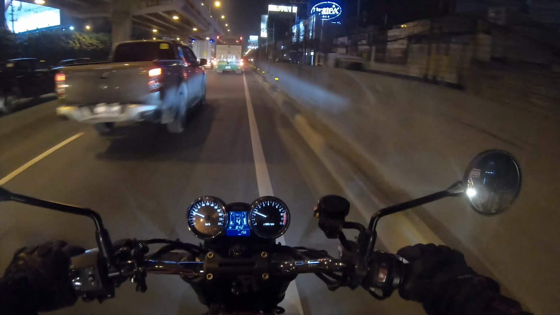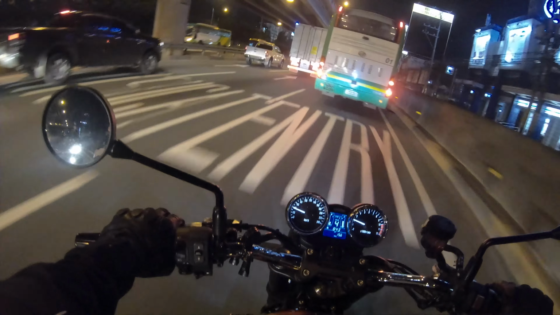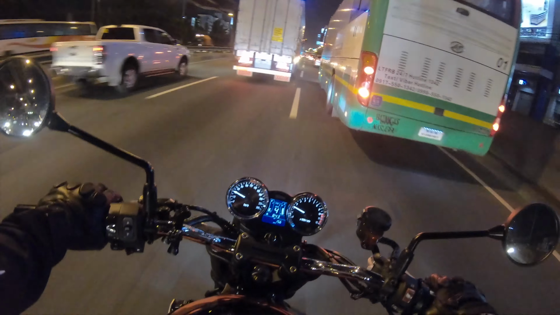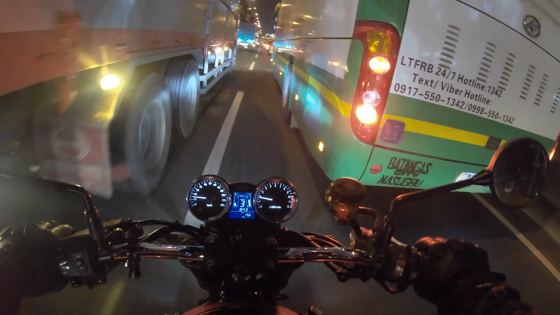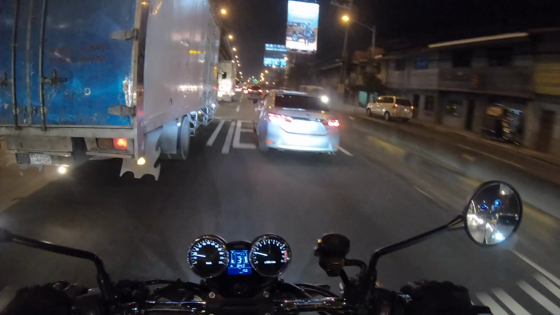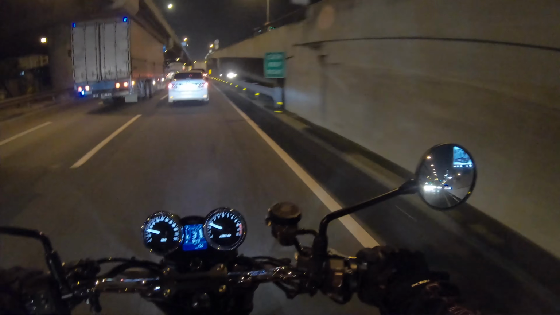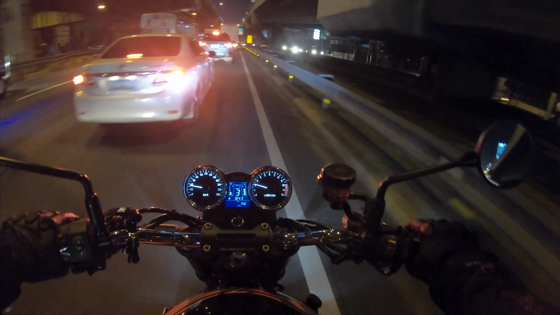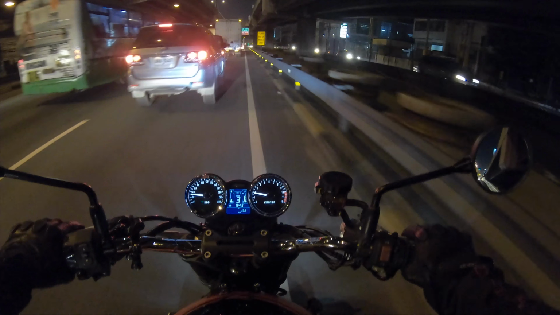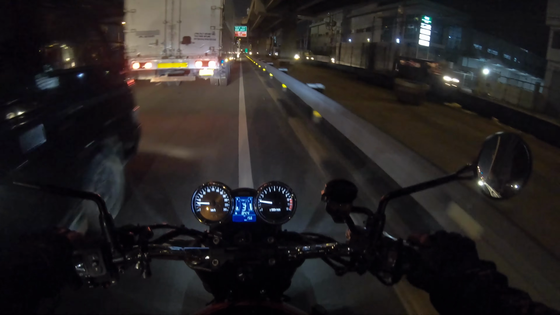Woohoo! If there's any reason why I ride a bike, it's because of stuff like this. I don't even think we're anywhere near the Sucat toll gate. There's the guard. He would have absolutely jumped on my face if I was on a bike that was below 400cc. How dare you come onto the Skyway?